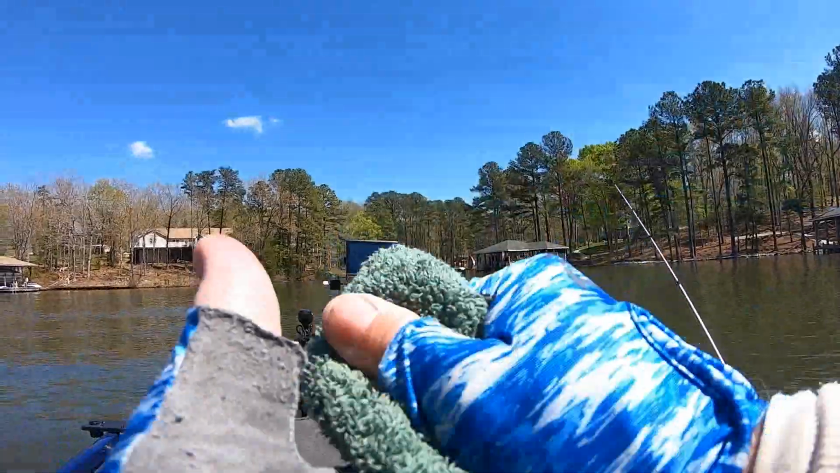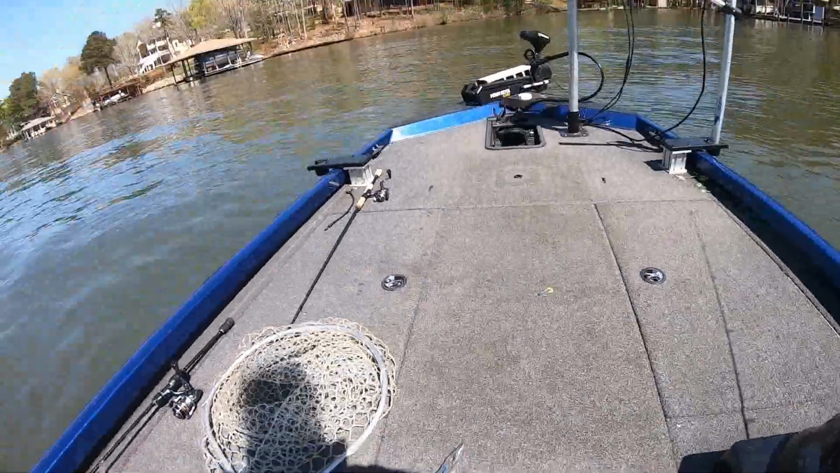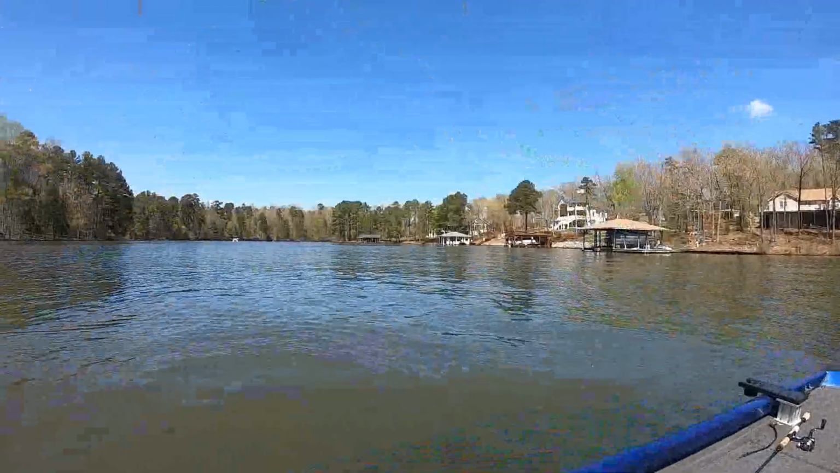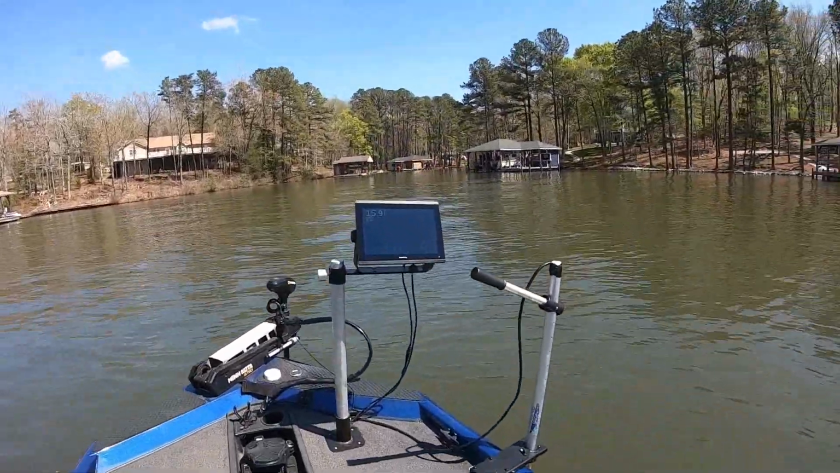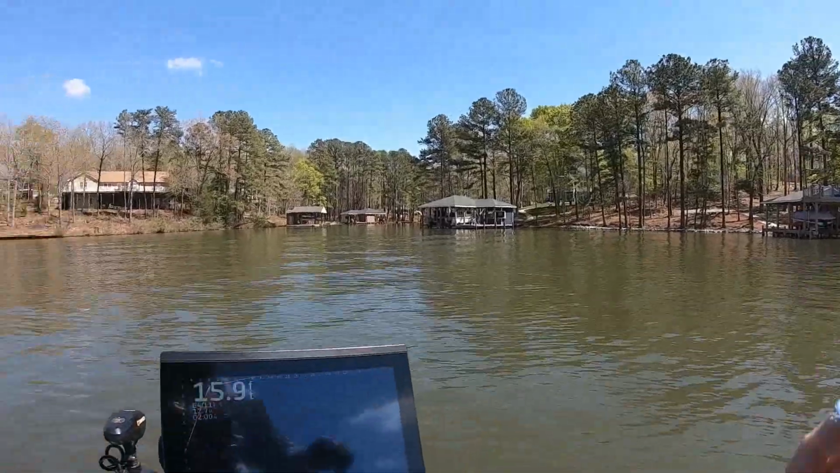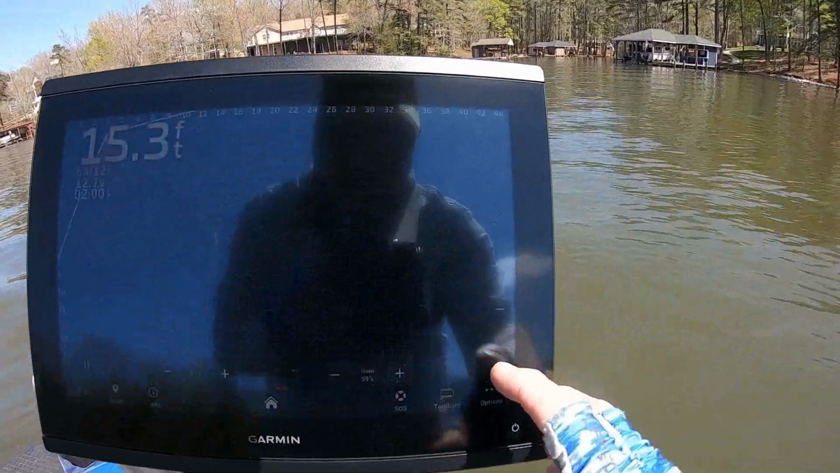All right. Now you can see I'm a long ways from the bank. I'm fighting boat traffic today, guys. It's a pretty day. It's in the 70s. I think I said when I left my house it was 72, and that was 12:30, something like that. Now I got my depth finder. I got the bottom way down here.